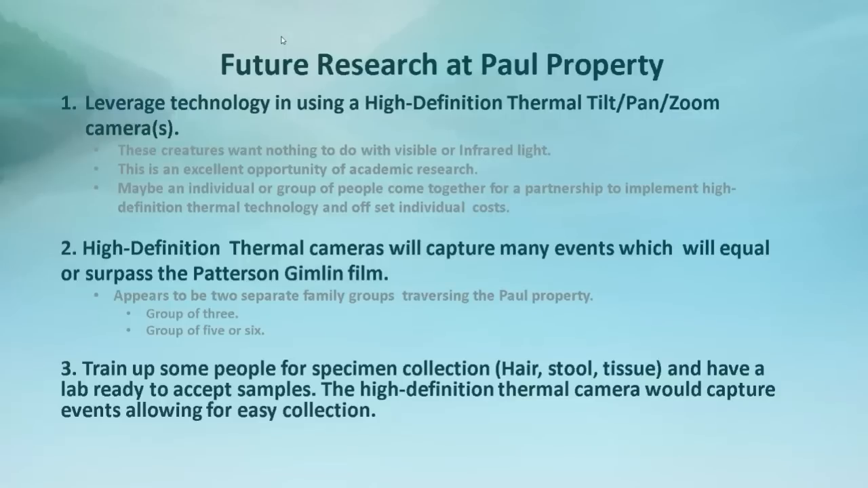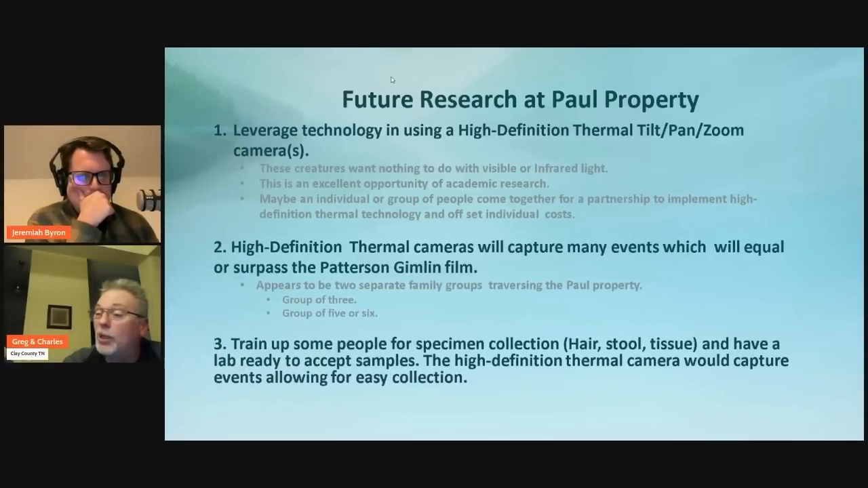What we were touching on earlier, the future research at the Paul property, I talked about leveraging a high definition thermal camera. These guys want nothing to do with visible or infrared light.